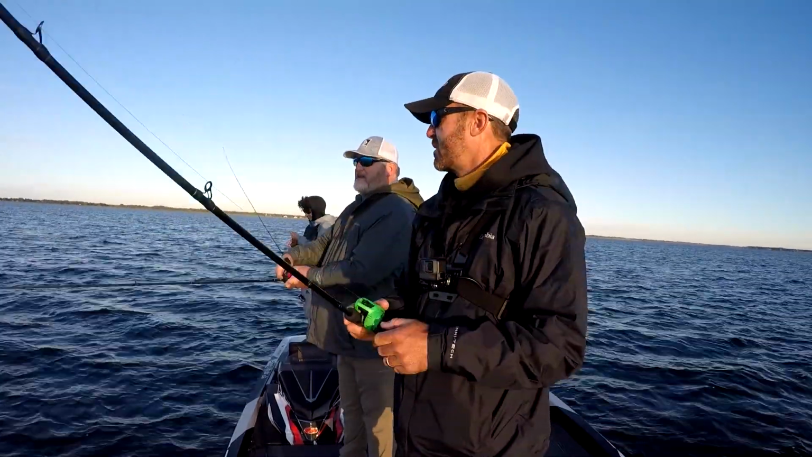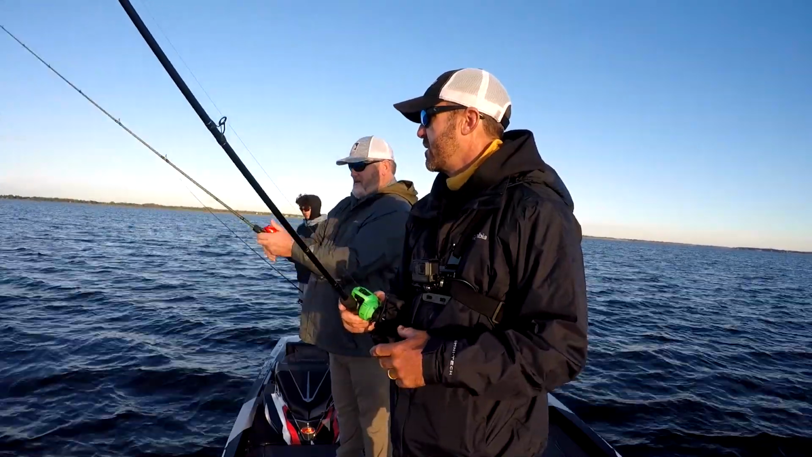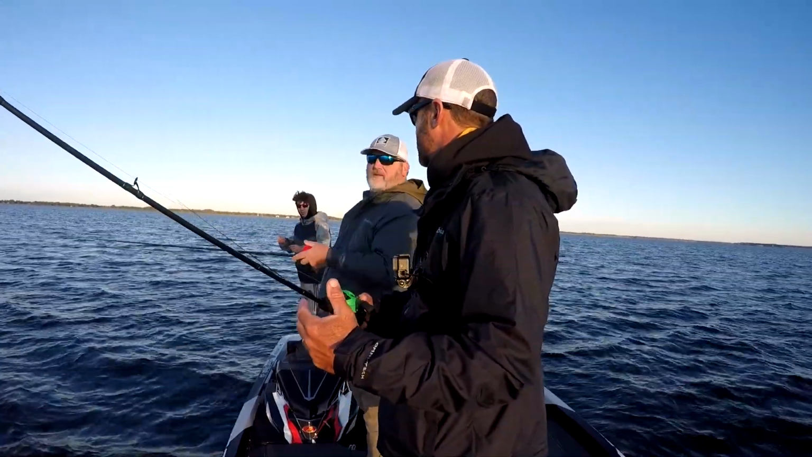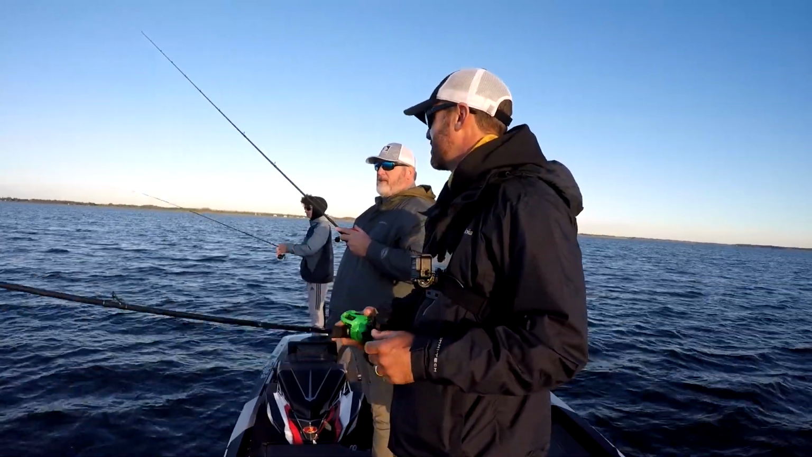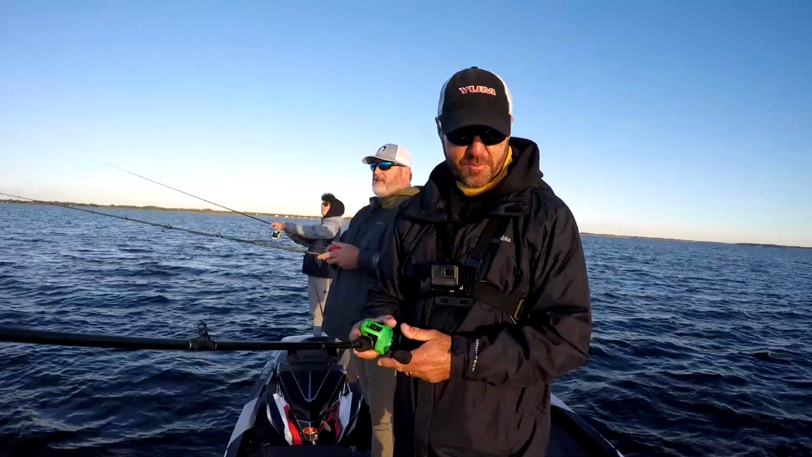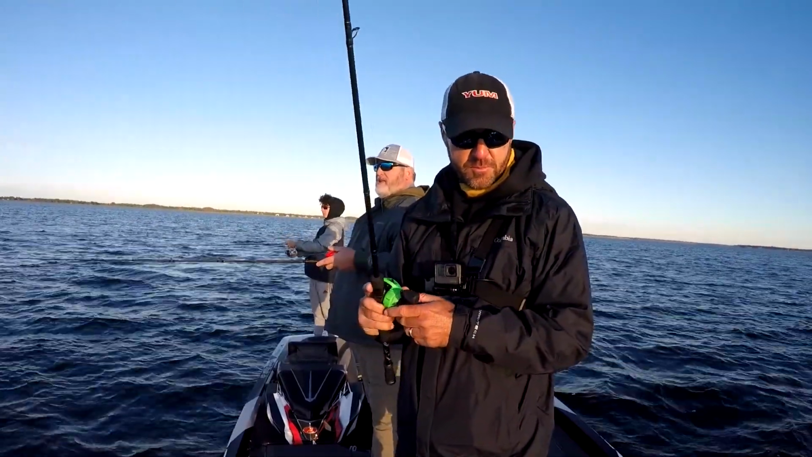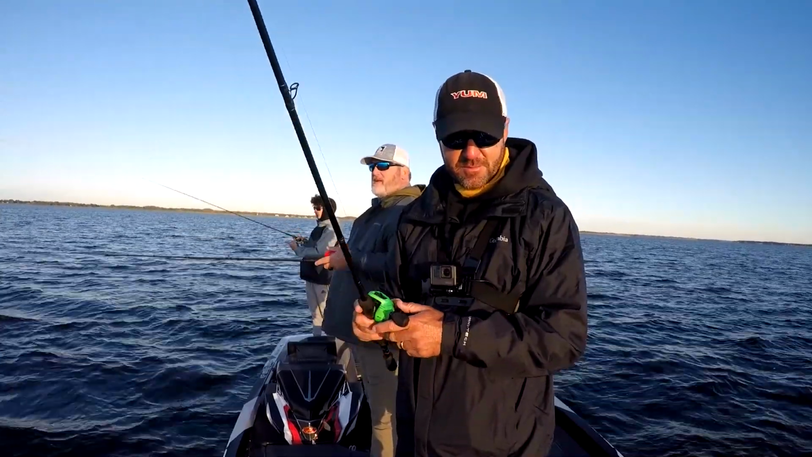I've had that happen quite a few times over the years though. People pull out a lure and half of it's confidence. You have confidence in a lure? Oh yeah. Shaky head's one of my favorite baits to fish. I've just spent a lot of time out here not getting bit on. That sucks. I was almost wanting to pull out a chatterbait or spinnerbait yesterday.